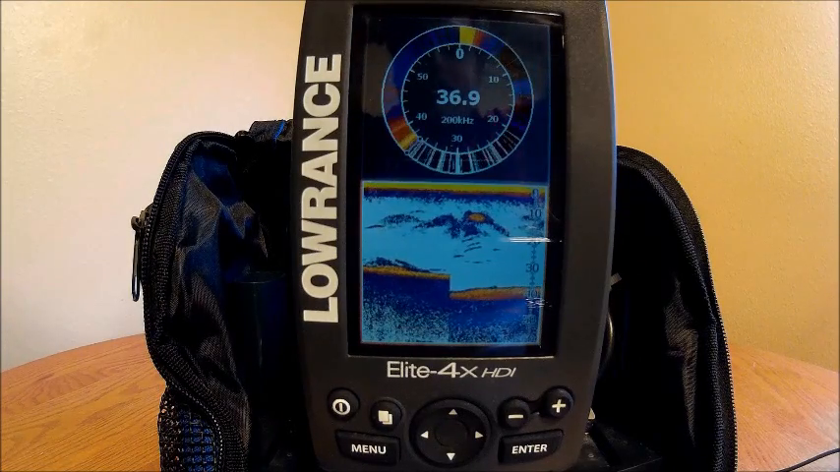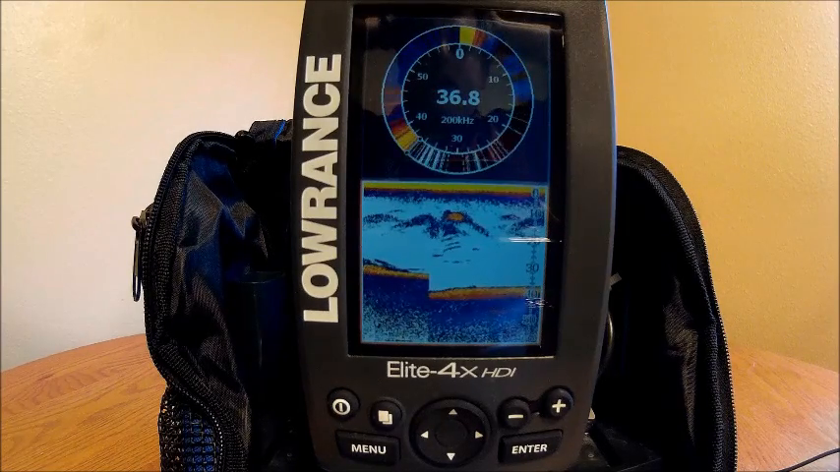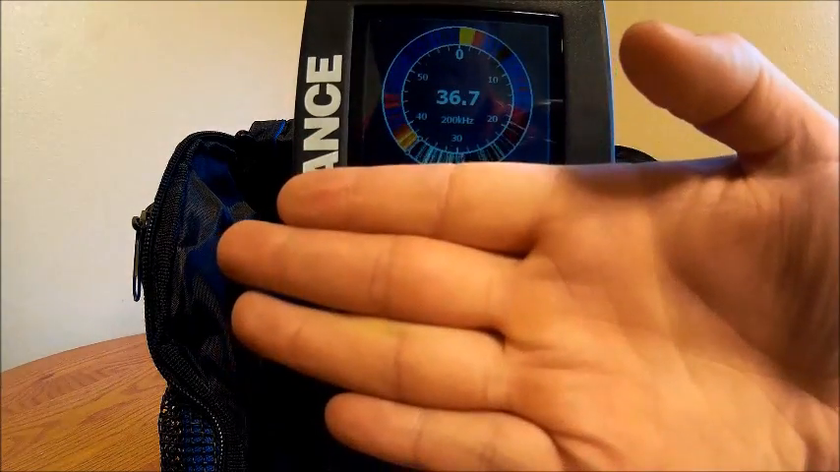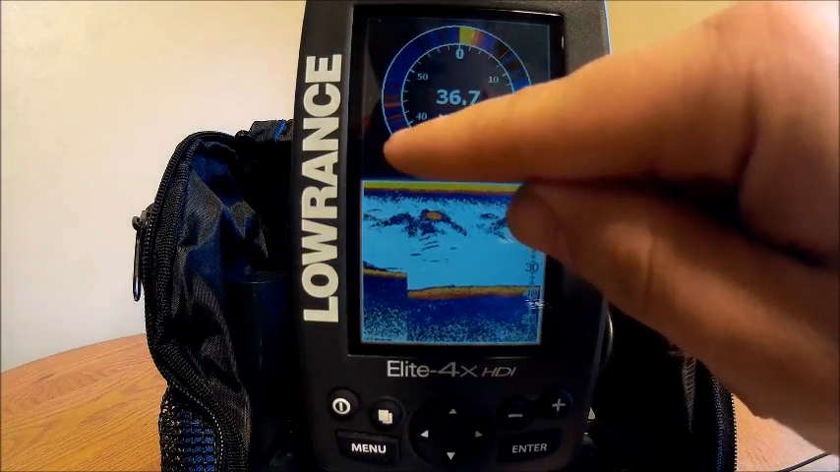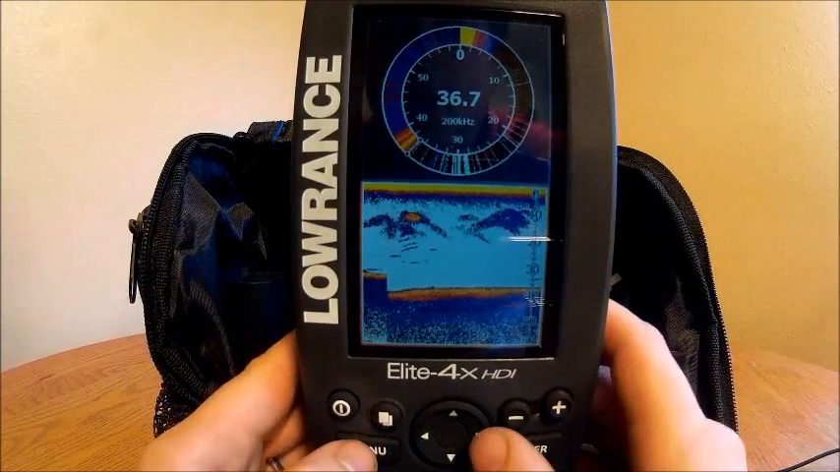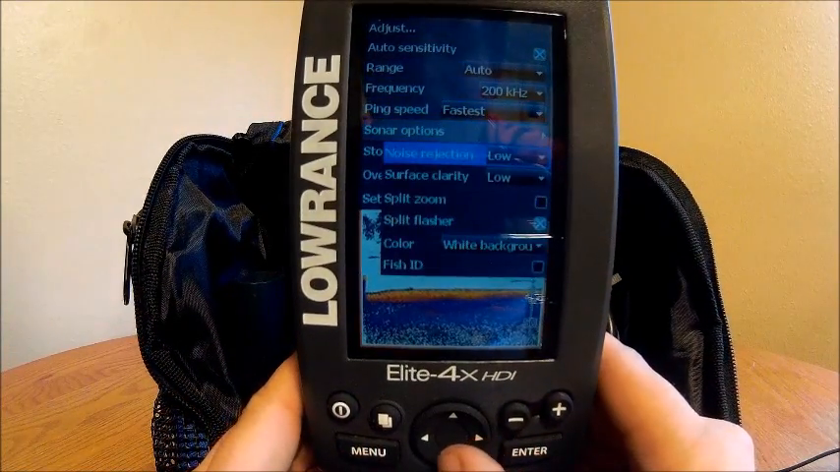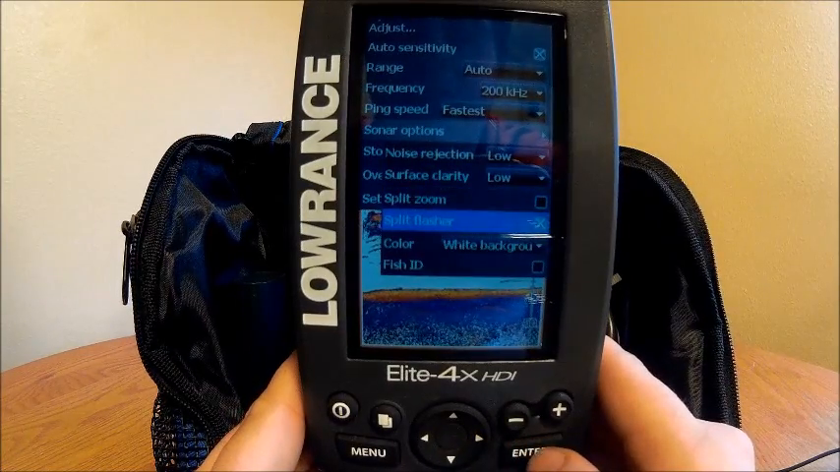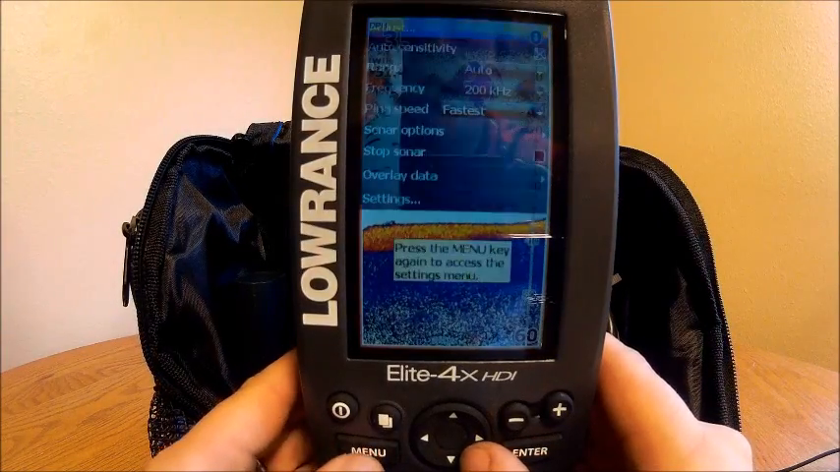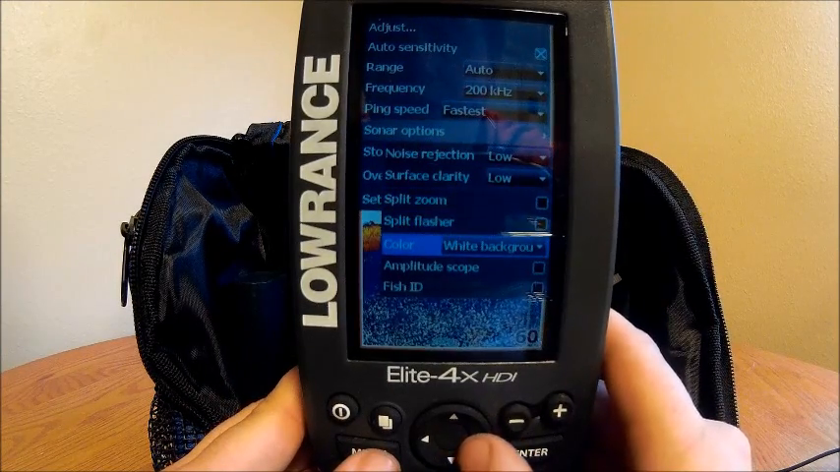The LCD kind of flashers, like right now, I wouldn't even know what I'm looking at. If I was just reading just a flasher, I would have no idea. I know that's my bottom right there, but what are all these lines here? And I could probably go into the color palette too and play with it, but I'm not going to today. Like I said, I'm not a flasher kind of a person. Turn that back to normal. Sonar options. So it showed you that.